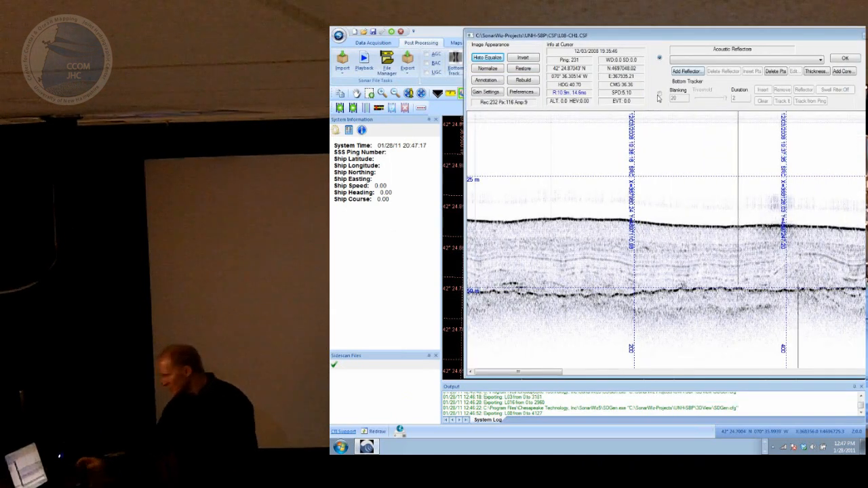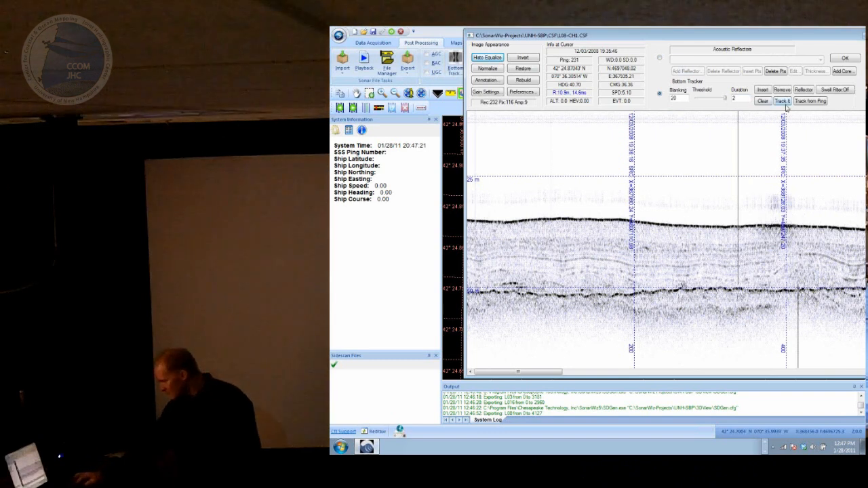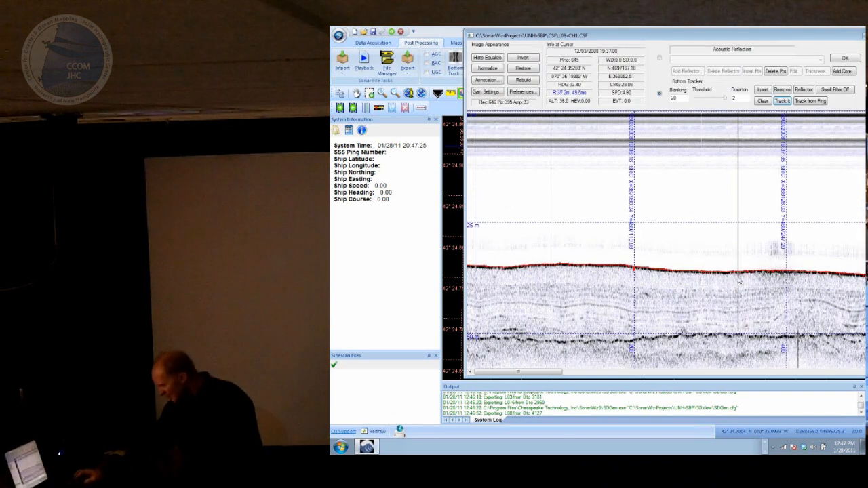And I can do stuff like bottom tracking. If I wanted to track the seafloor here, we've got an integrated bottom tracker. You can see that this little red line there will track the seafloor for you.